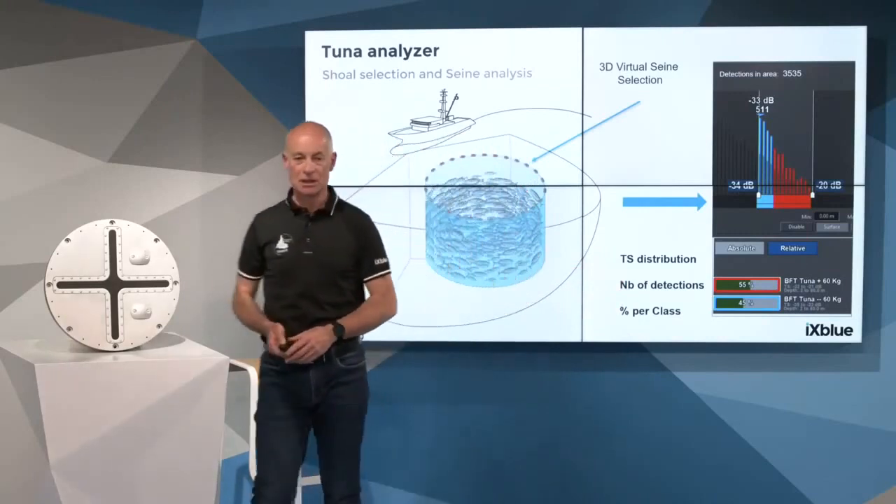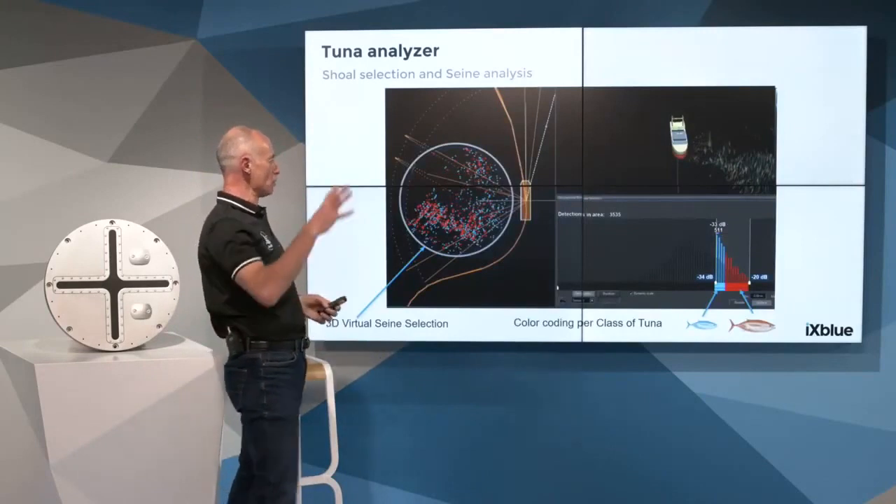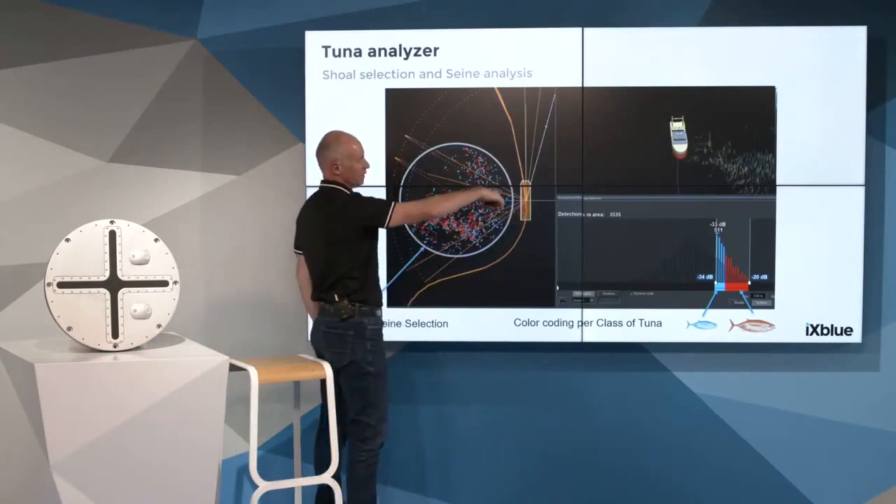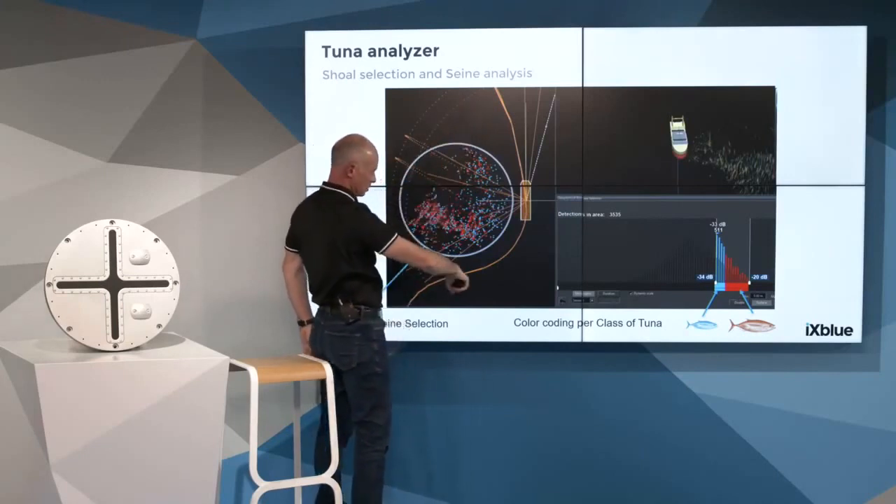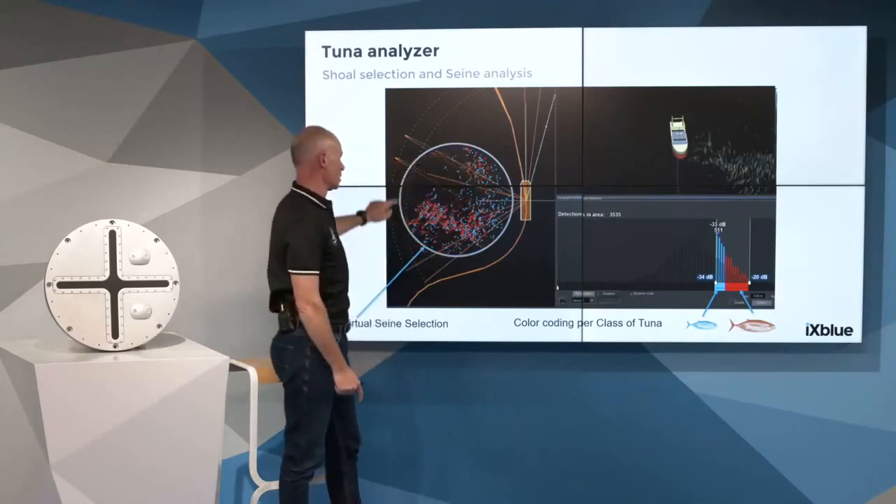So that is a tool for sailing. And from sky view, you see the vessel track here, the biomass selection here. That's the swath coverage here. That's a range of 400 meters on that picture. So the skipper did select a seine tool.